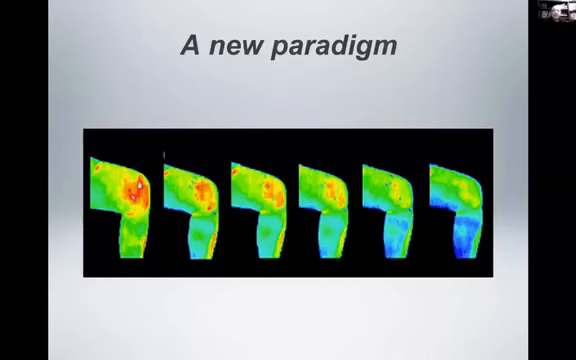But it is possible that if a woman's had extensive surgery, that we might have to reestablish a baseline. And you certainly don't want to do a thermogram within 3 to 6 months of a woman having any kind of surgical procedure or radiation to the breasts.